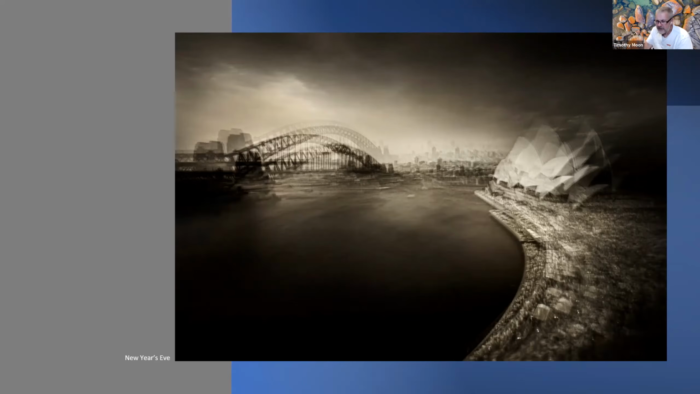So I moved it in four different spots, and that's all in camera. That's not done later. That's all playing around with moving the camera to get the effect whilst the long exposure is happening.